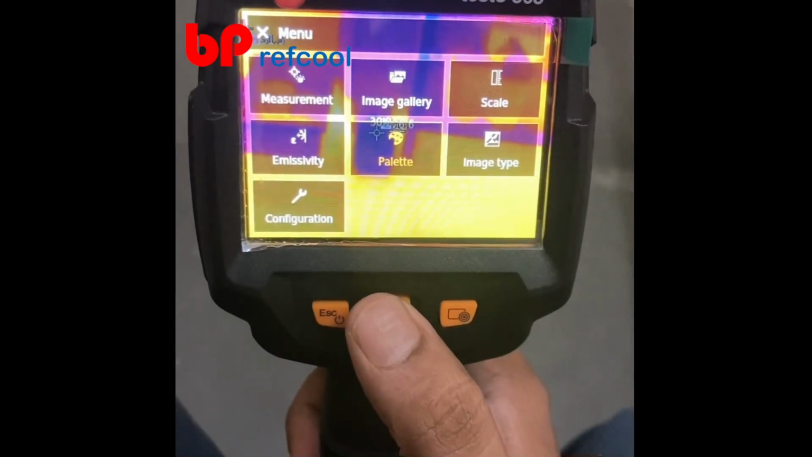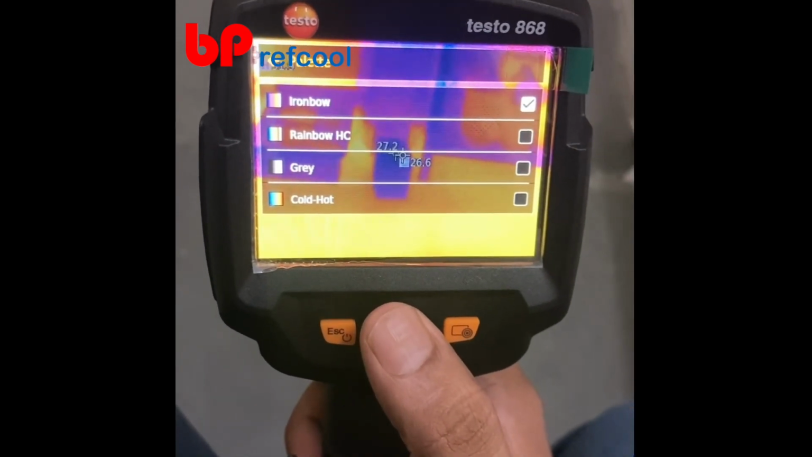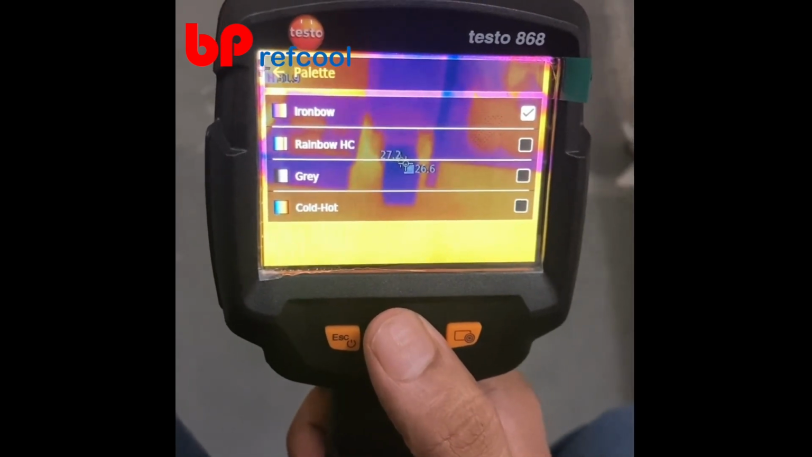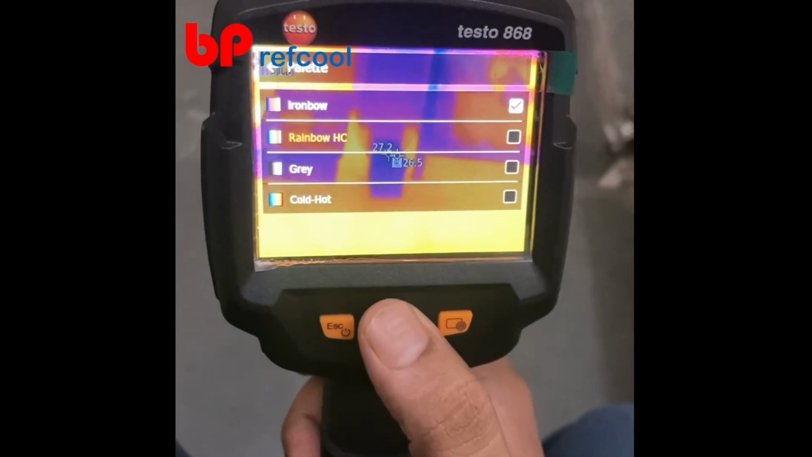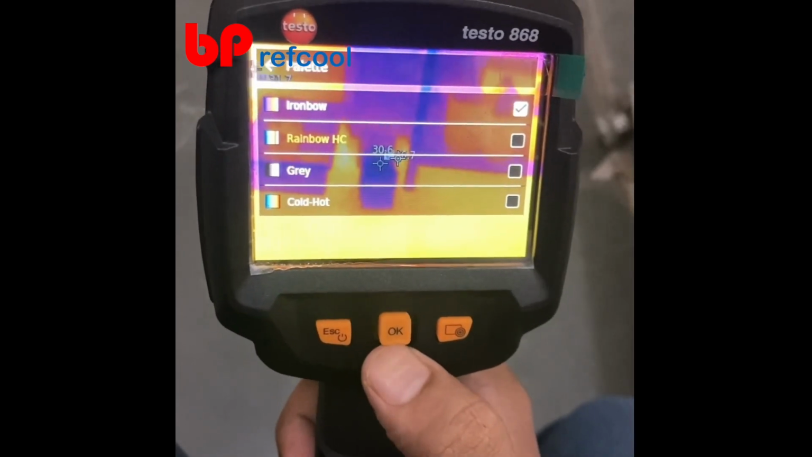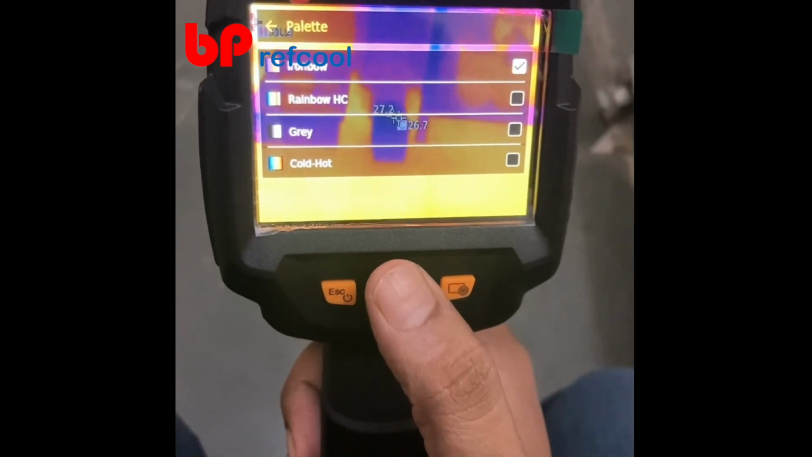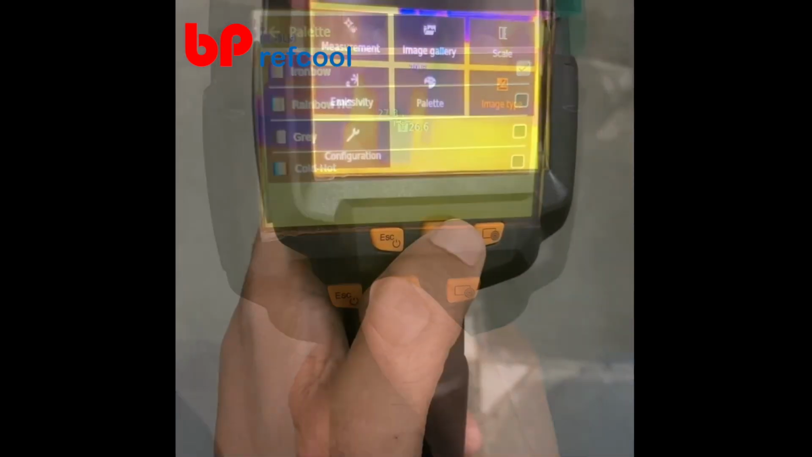Now, so on the menu you also have a palette. So you have 4 settings in the palette. There is iron bow, which is the default setting when you start the device. There is rainbow HC. You have black and white or the gray setting, and you have cold hot settings. So you can select any palette whichever you are comfortable with. The default palette iron bow is suitable for us, so we'll just keep it.